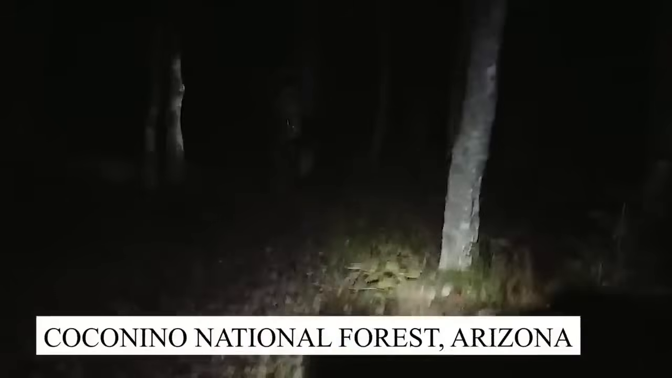Skeleton with glowing eyes. Either this is a prison escapee or a good old ghost. A group of young hikers were out on a camping trip in Coconino National Forest, Arizona. While exploring the forest, they noticed a troubled-looking man sitting beside a narrow stream of water. To get a better look at it, the light was focused on it, to which it reacted by suddenly turning